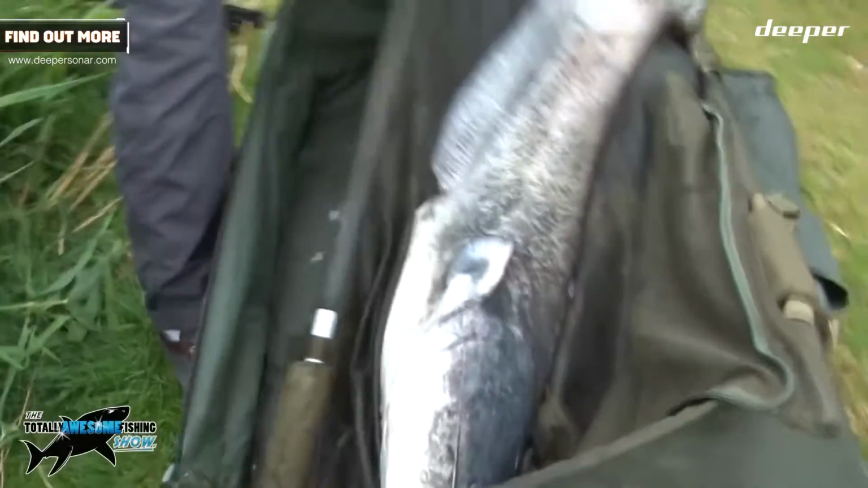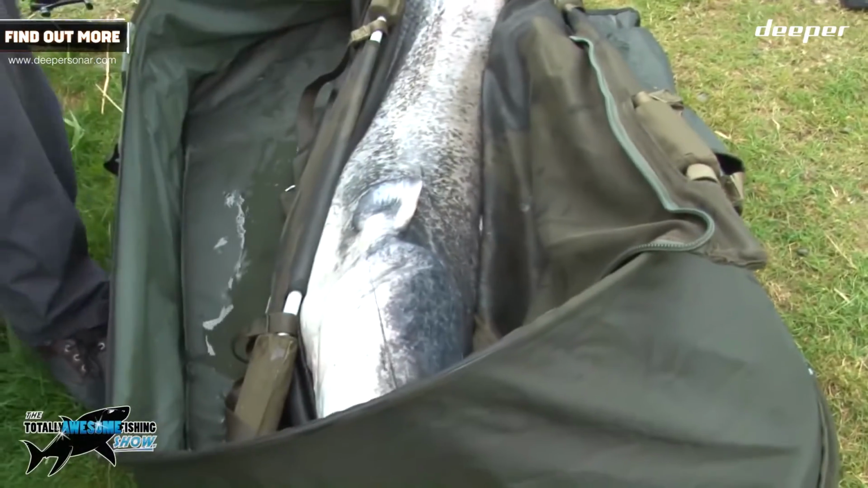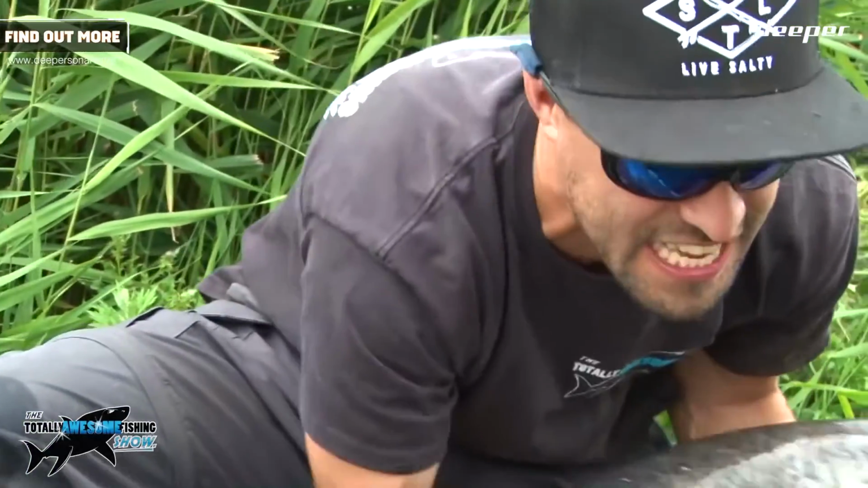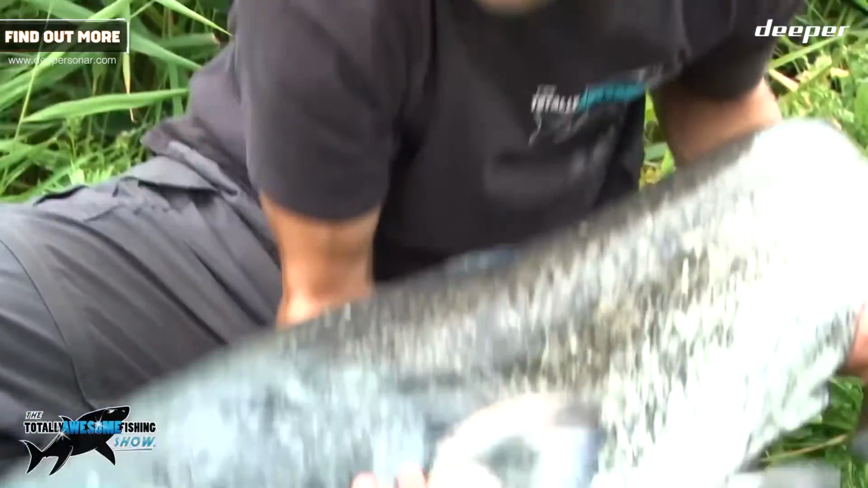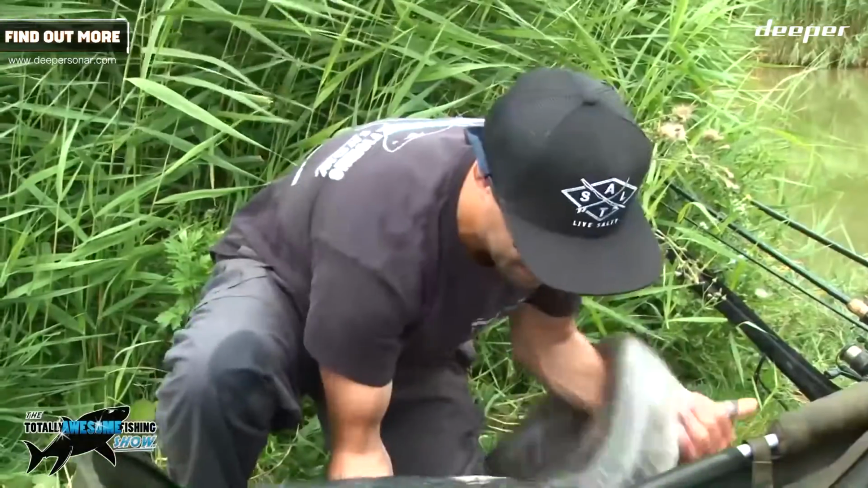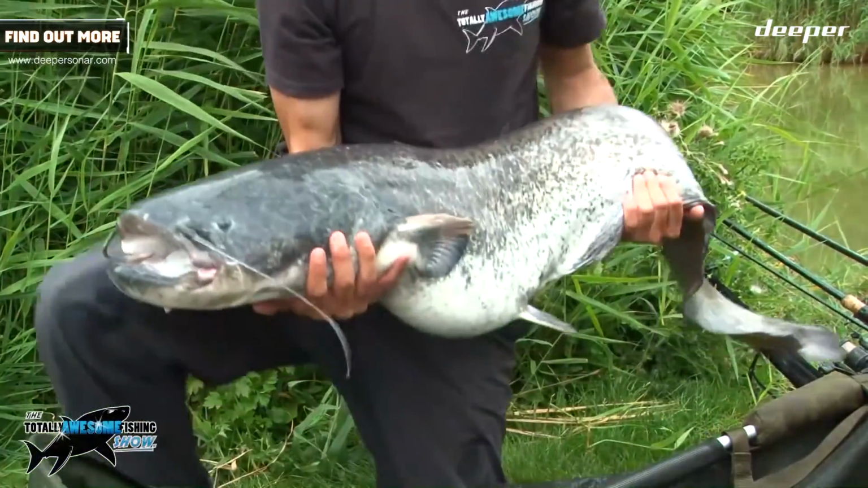Well, that's as much as I could get him in the sling, Dad. Wet and slimy, but worth it. 36 pound, 9 ounce of British catfish. From a day ticket water. Not private, not syndicated.